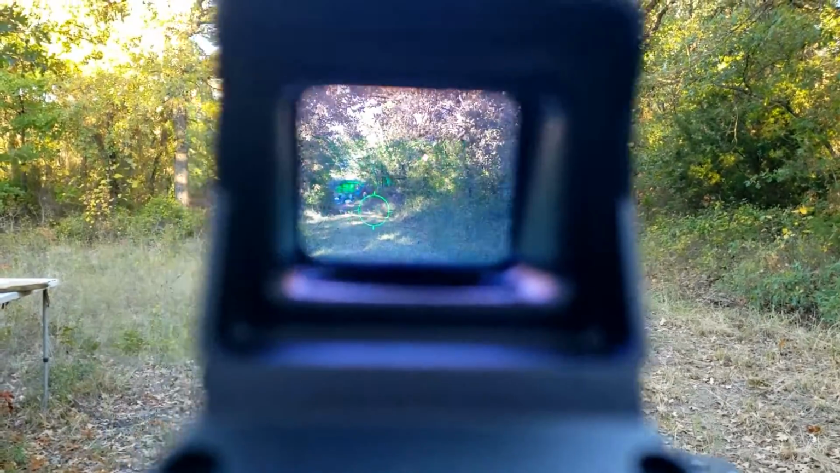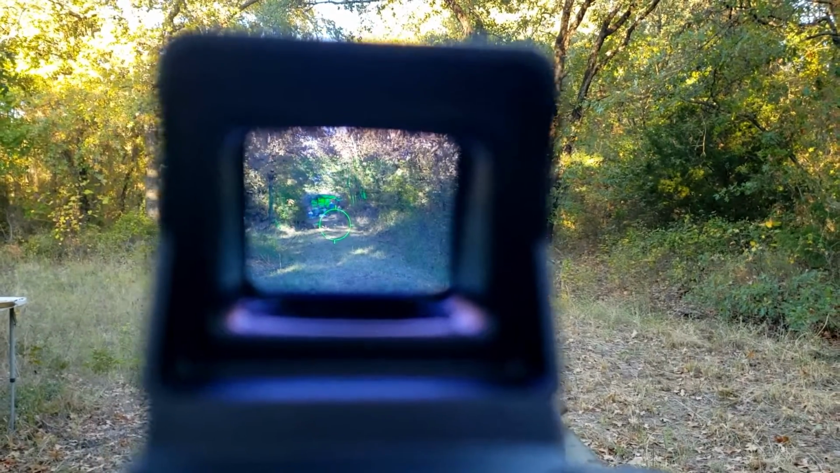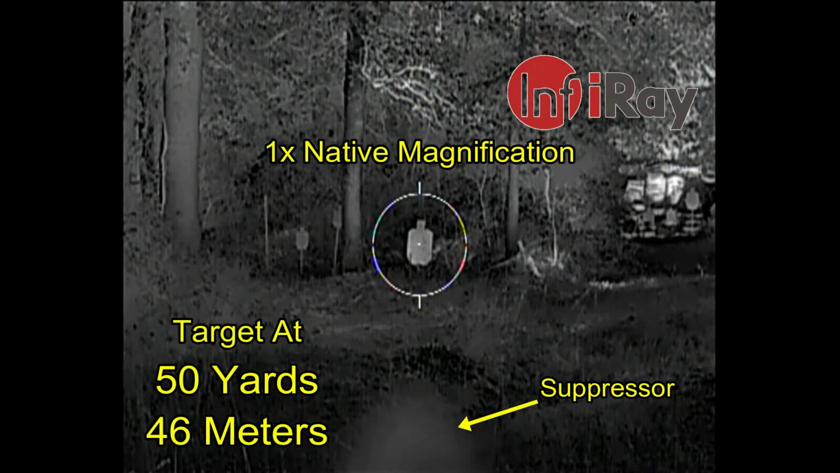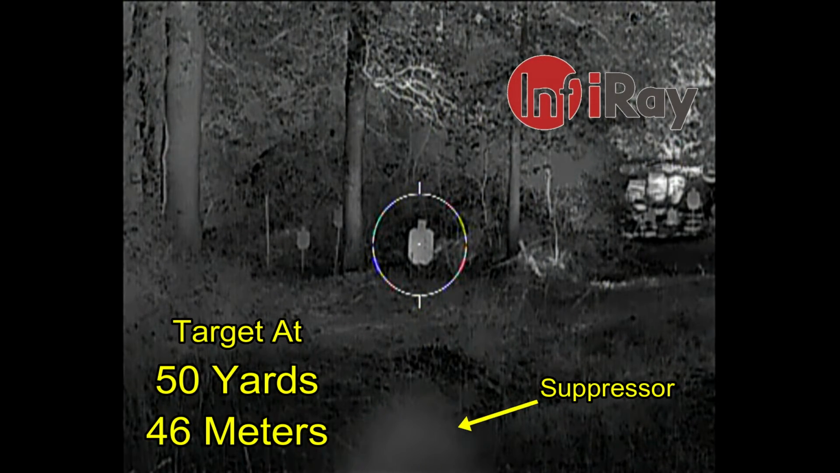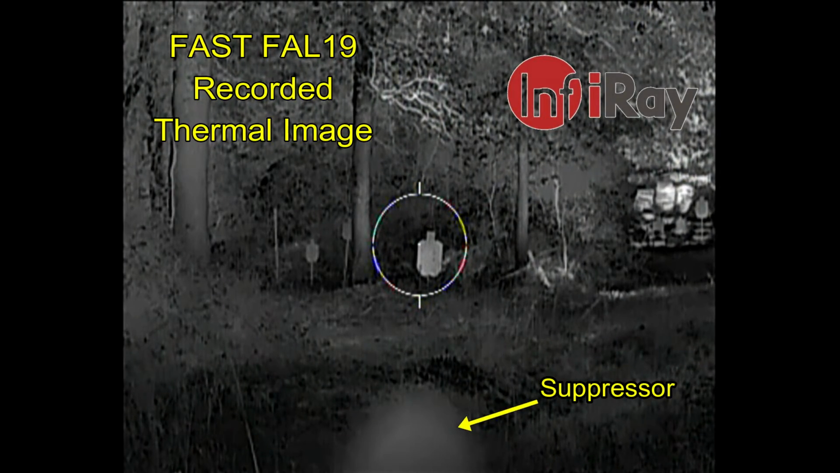Now here I'm trying to get video through the sight and trying to keep everything in focus and hold the camera behind it while sighting in did not work. So I'm going to have to move to using just the thermal mode. And here I am with my first shot at 50 yards. That missed, so I needed to adjust the sights.